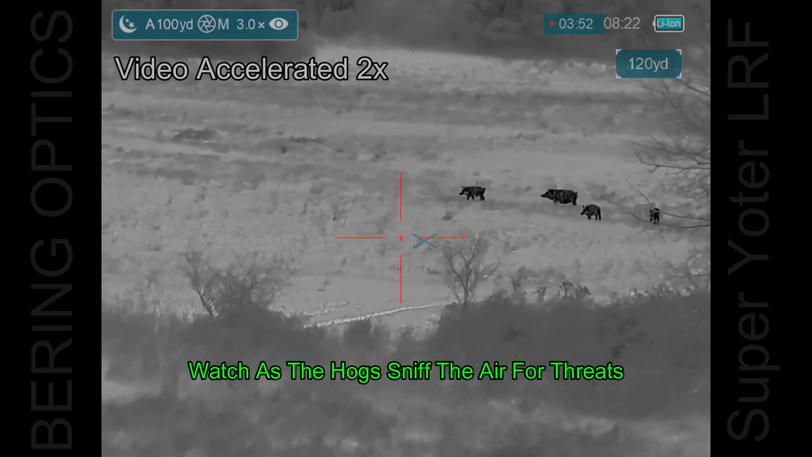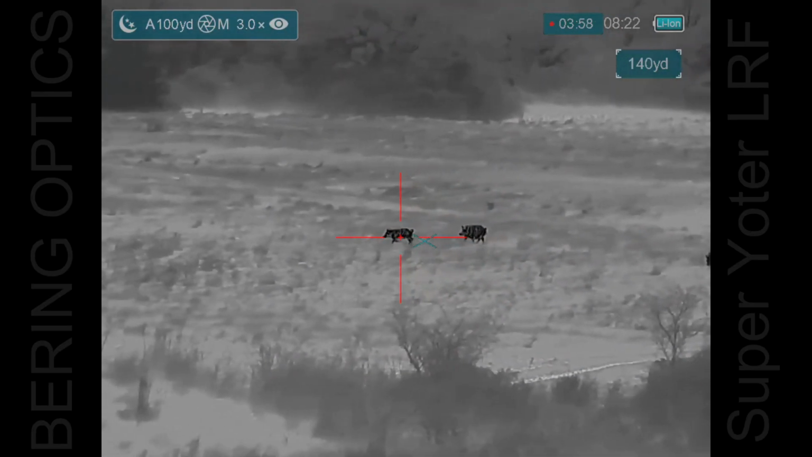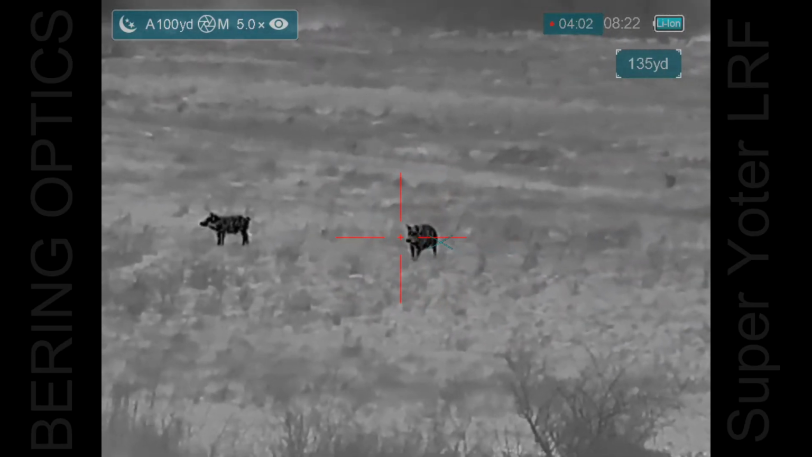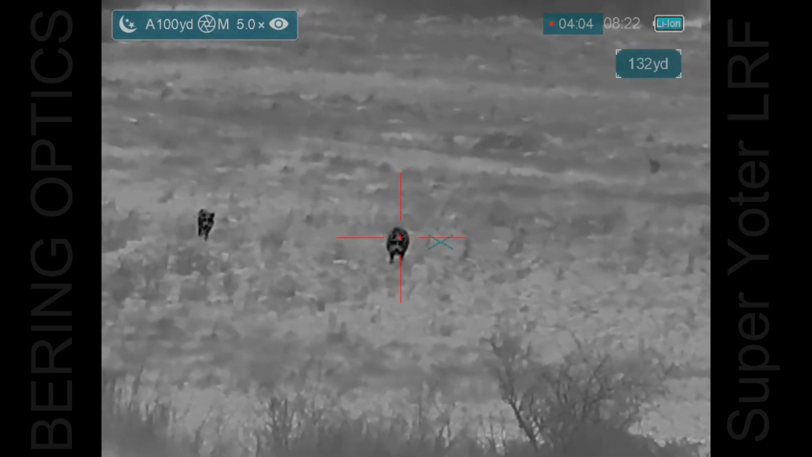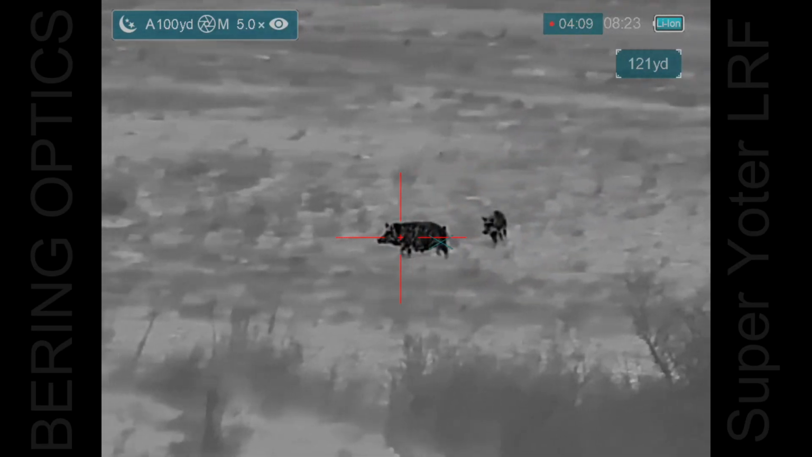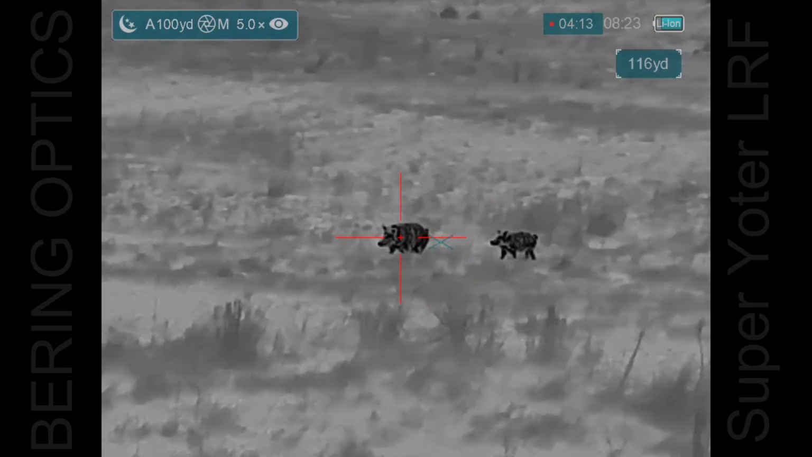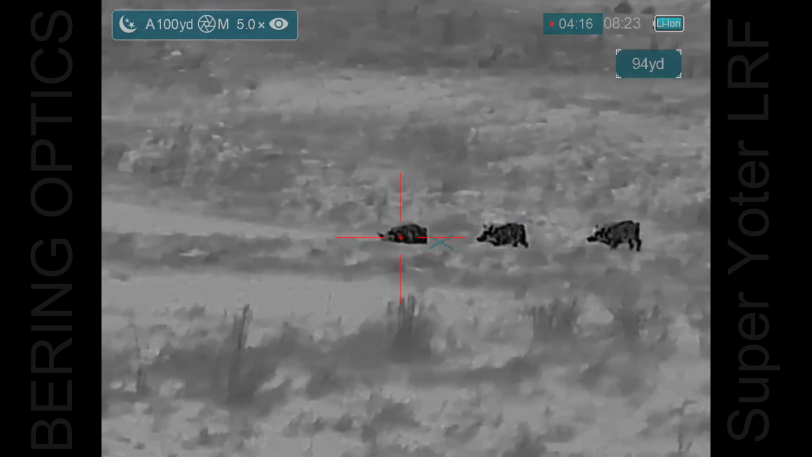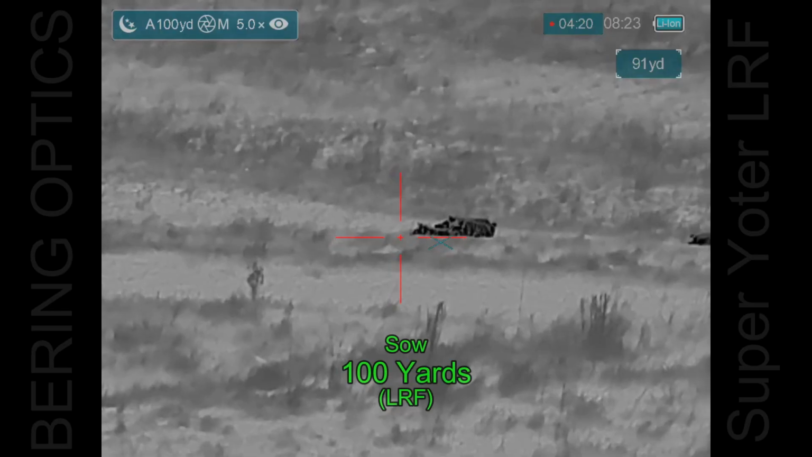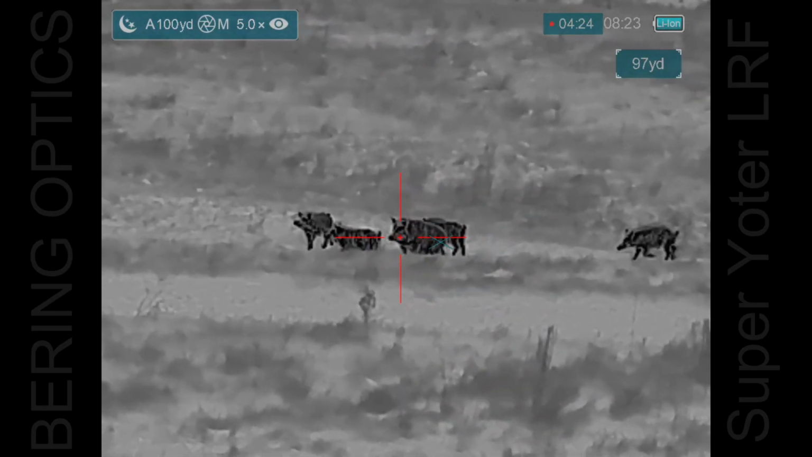And now the rest of the sounder starts to move out. And I've got a nice big sow coming. And she's going to be my target. I'll open with her and then see what develops with the runners. Alright, here we go.